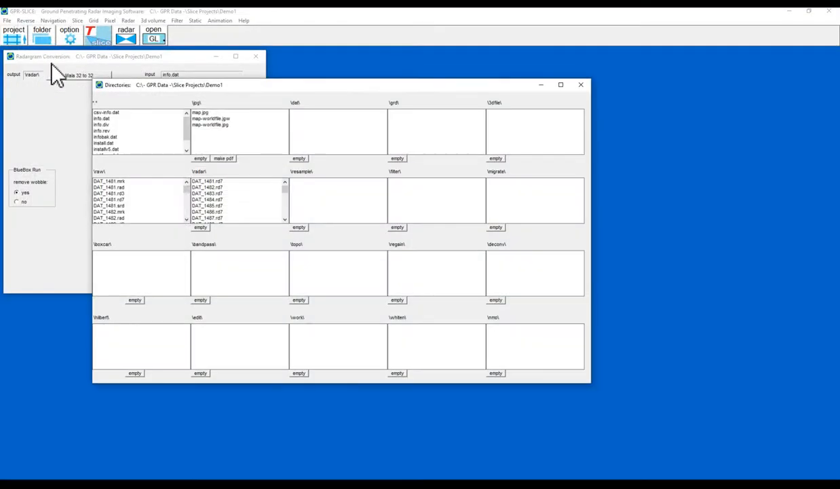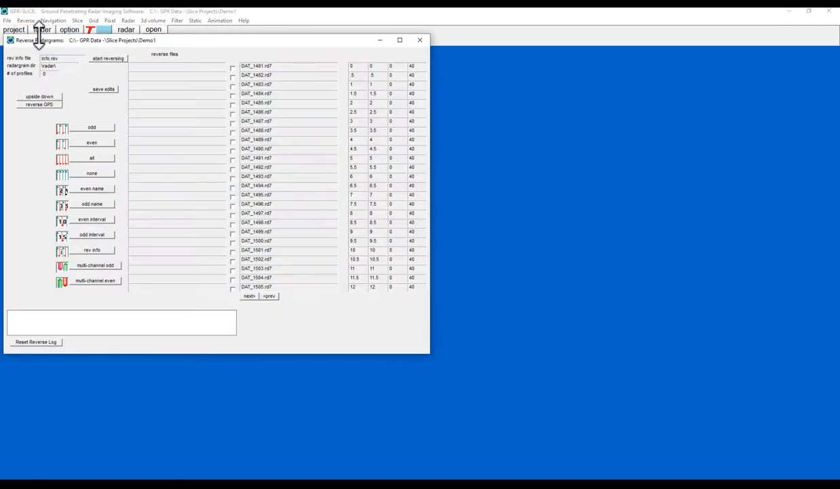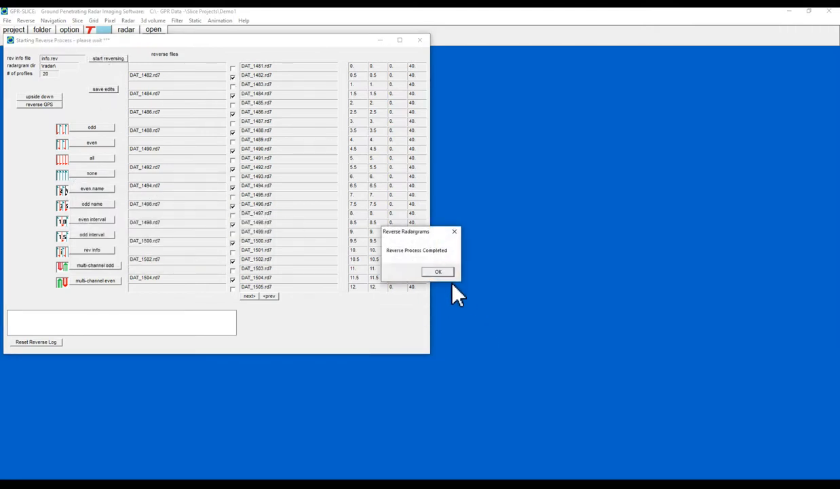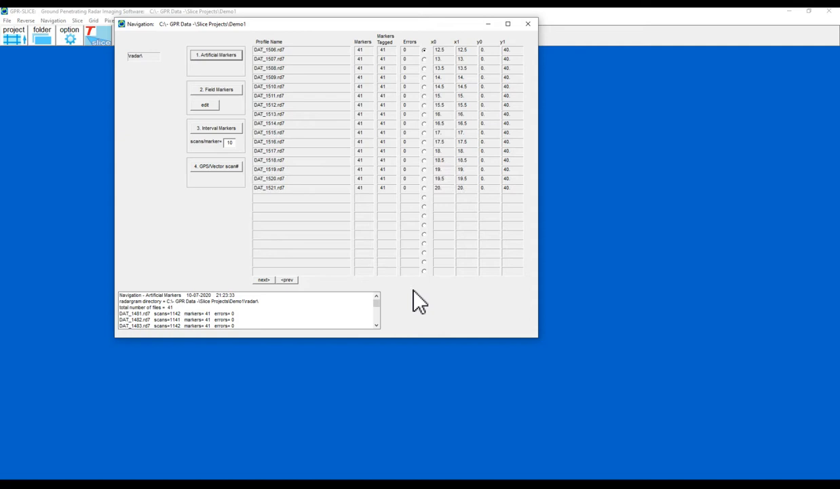If I look in the folders, I see now raw data and data in the radar folder. Next, reverse. It's all the even ones, so I can automatically select those, say save edits, start reversing. You can manually switch on and off in this, or you can choose one of the other auto picks. So that's done. Next, along the menus, navigation, I need to put some markers in, so I'm just going to put artificial markers in.